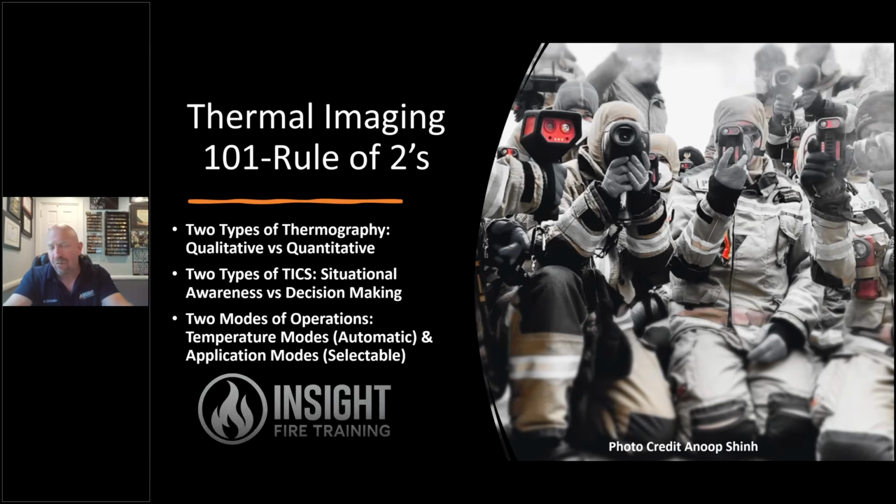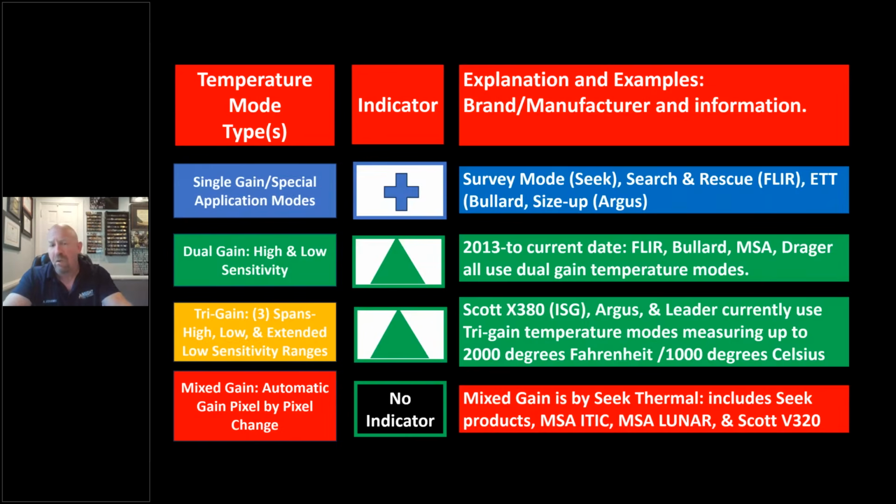Survey mode, as I mentioned, is an investigative mode color palette designed to show colors and temperatures earlier than most cameras. Most cameras function in one of four ways, where they operate in a single gain or special application mode option, which is indicated by a plus symbol in the lower left-hand corner. They're either dual gain cameras, which started in 2013 to now, which is FLIR, Bullard, MSA, and Draeger. Then there are a few tri-gain cameras that have a much higher dynamic range of 0 to 2000 degrees Fahrenheit or 1000 degrees Celsius for my friends overseas, which is available in the Argus, Leader, and the formerly known as Scott X380, and a few rare international cameras.